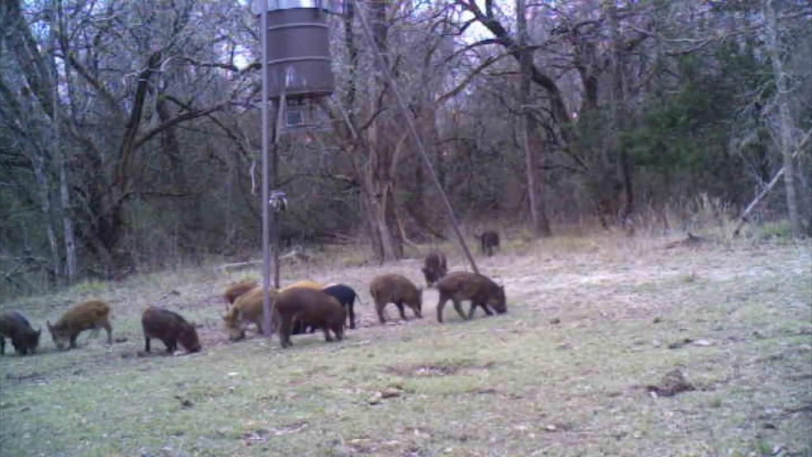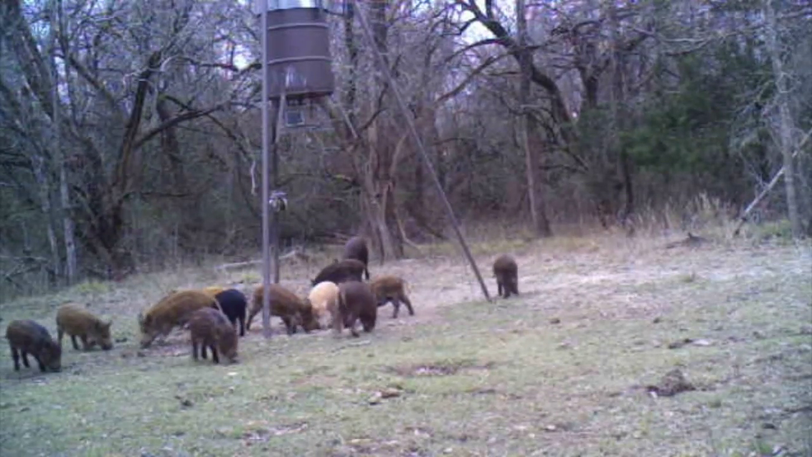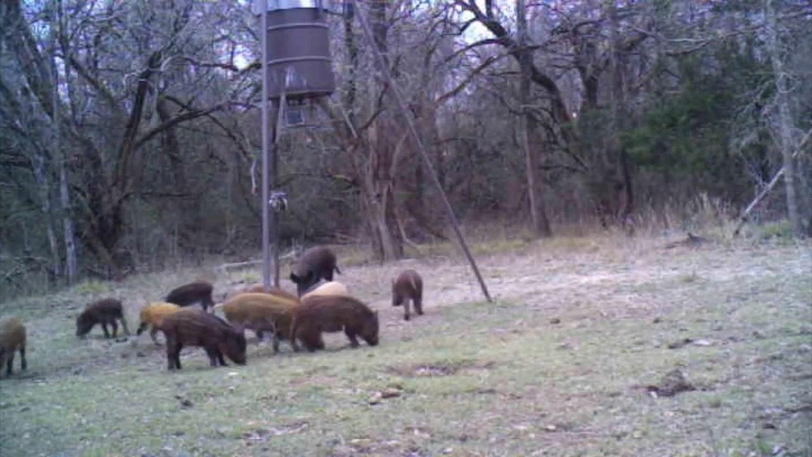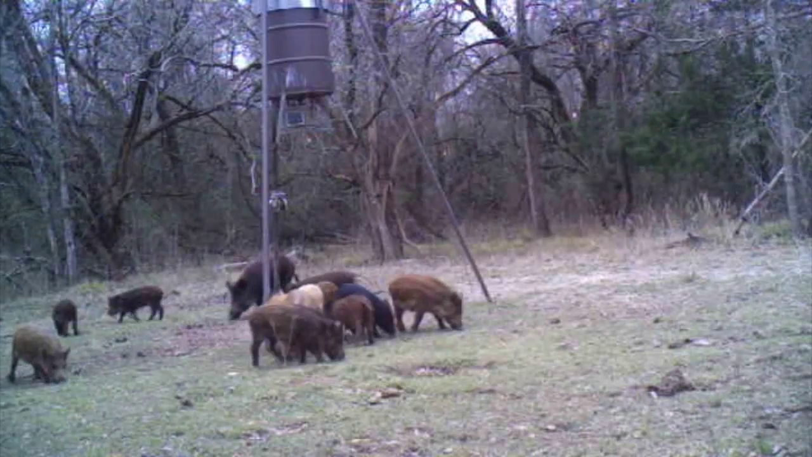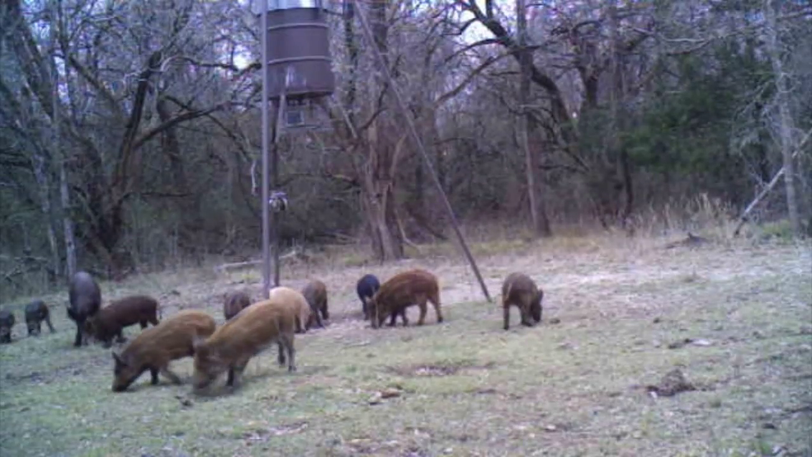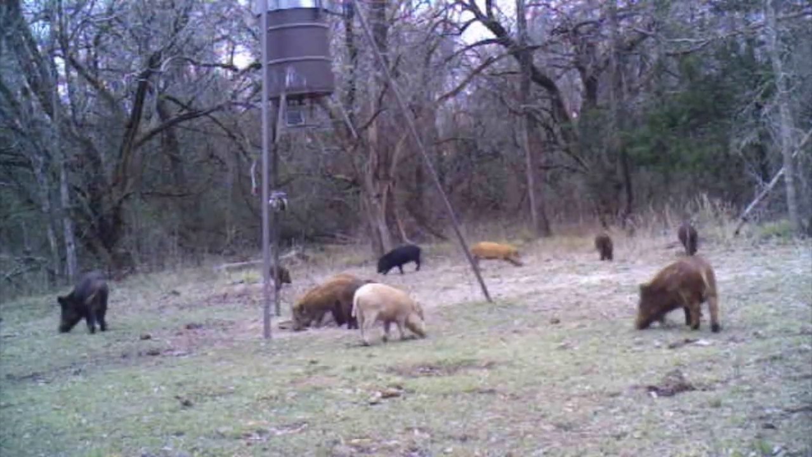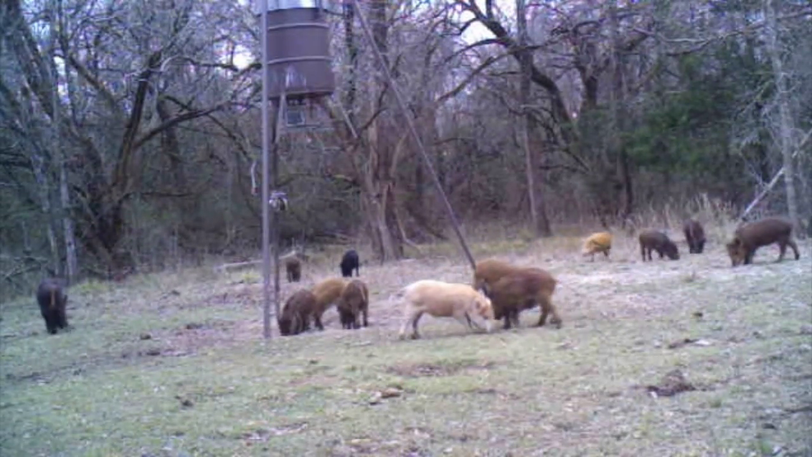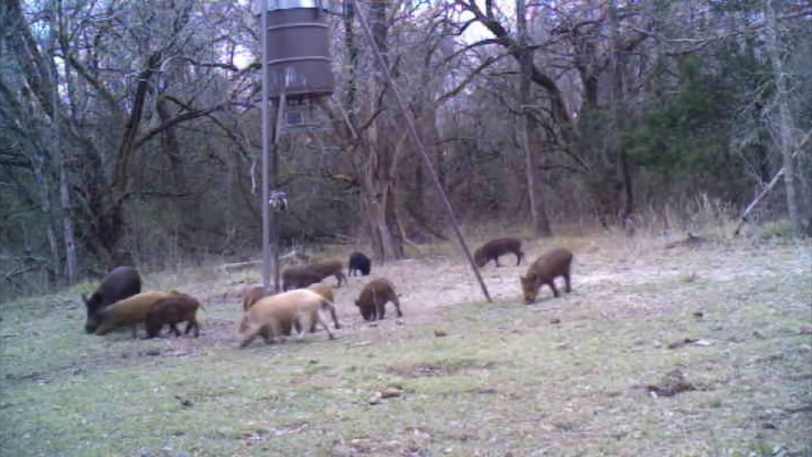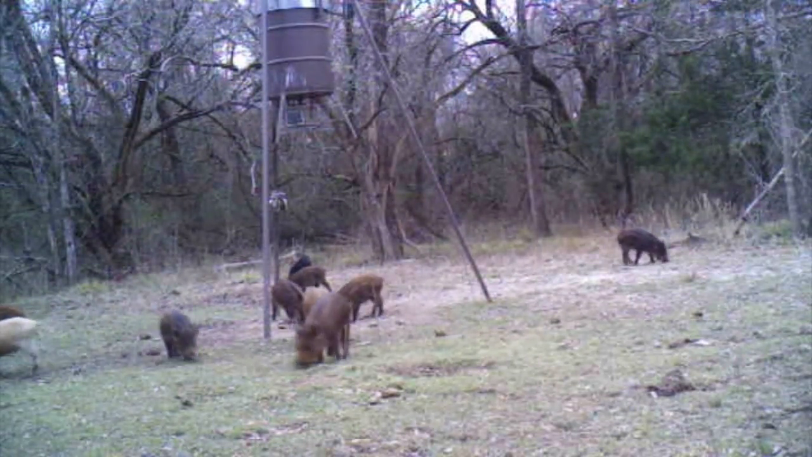Now, the mother sow always sends the shoats out ahead to make sure that there's no loud bangs. That's awfully nice of her. And then she comes out and starts feeding as well. Now, the shoats are eating corn off the ground, but they're also going a little farther away from the feeder because I've planted this entire field with clover and turnips that will be available for them a little bit later on in the year to root up, and they'll be able to spend lots of time out there, about a half an acre of space that they can root around in.